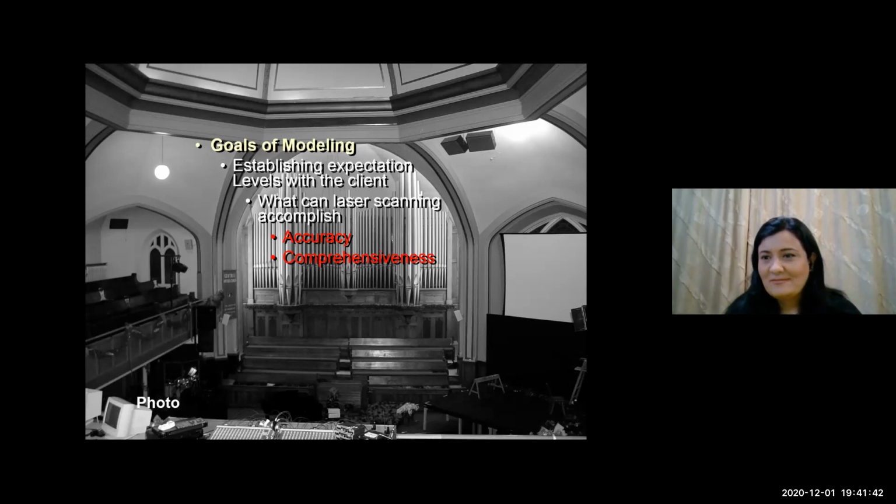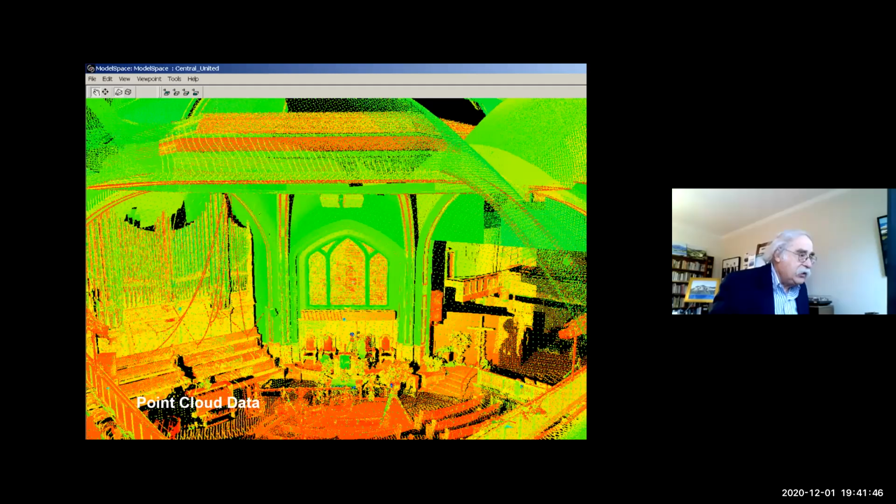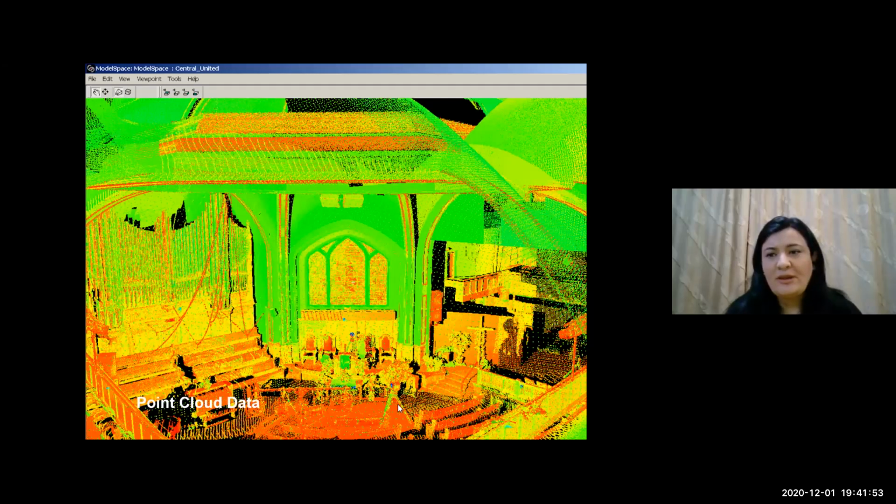I should correct myself. This is the registered data of all views, and you can actually see the location of the scanners.